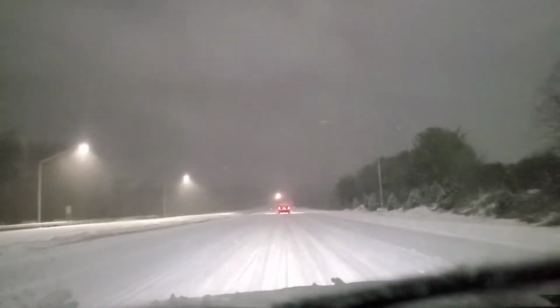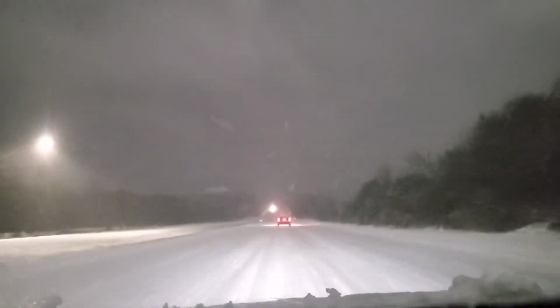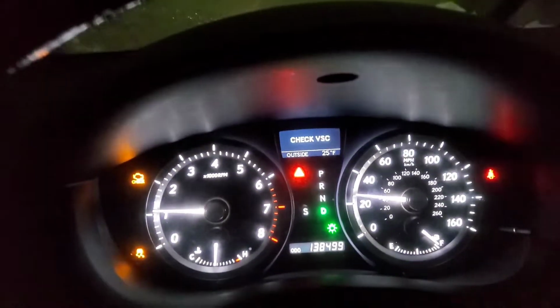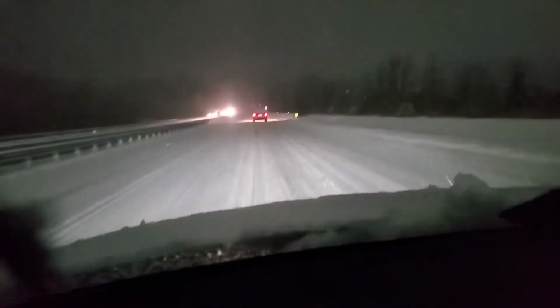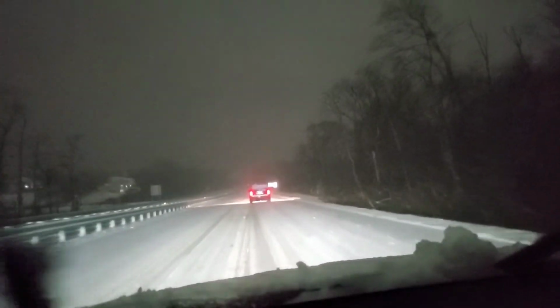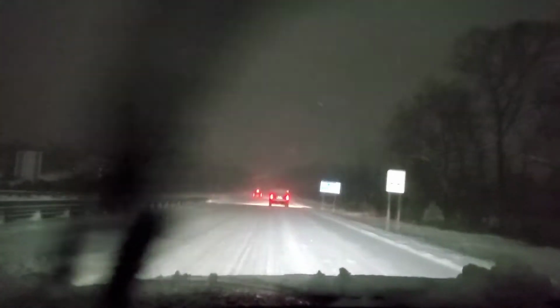Driving in second snowstorm of 2022, January 16th. Miles an hour. Road conditions are poor. Angry drive in a hurry to reach the heavens.